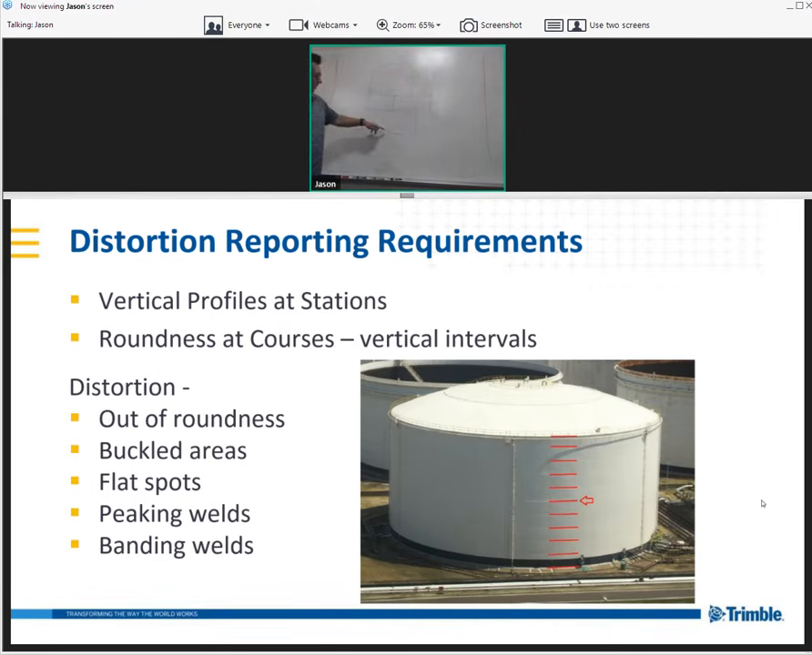From one horizontal weld to the next horizontal weld is referred to as a course. So this would be course 1, course 2, course 3 as you go up the tank. And as they go up through these courses, they want to check the roundness of the tank and make sure that it's not oval shaped anywhere. They're also going to be checking for buckling of the tank, looking for flat spots, and peaking and banding of welds. So these are deformations in the welds.